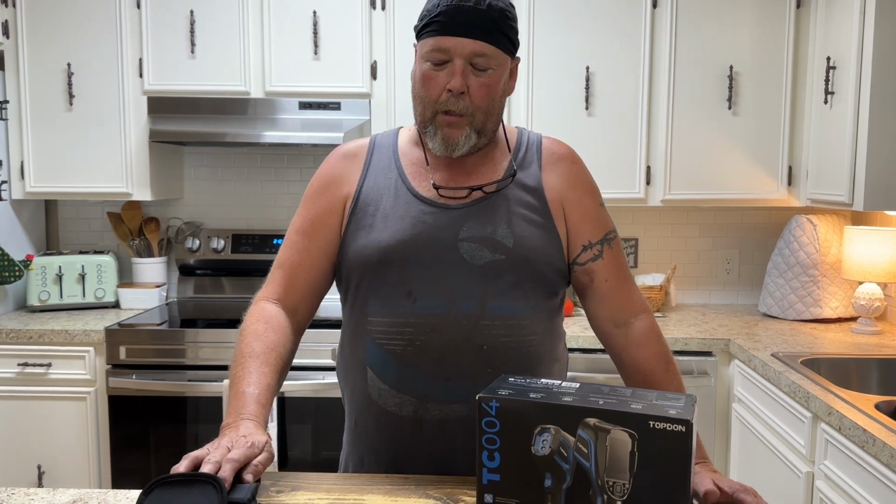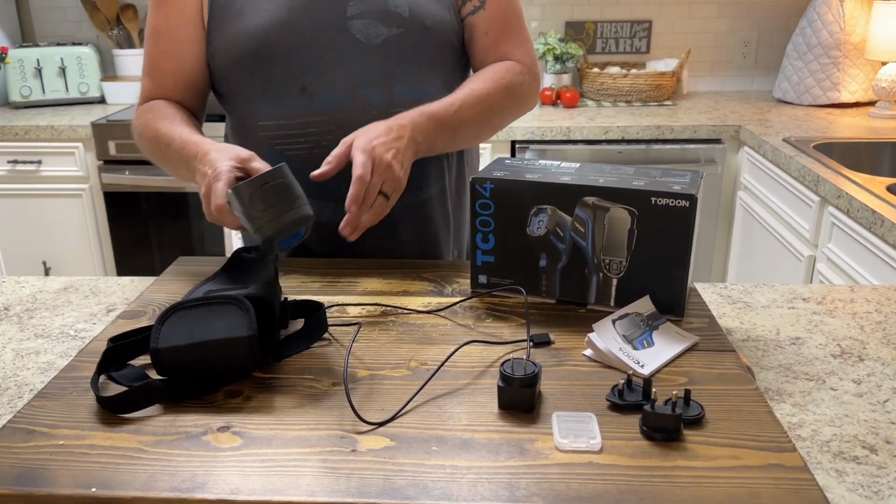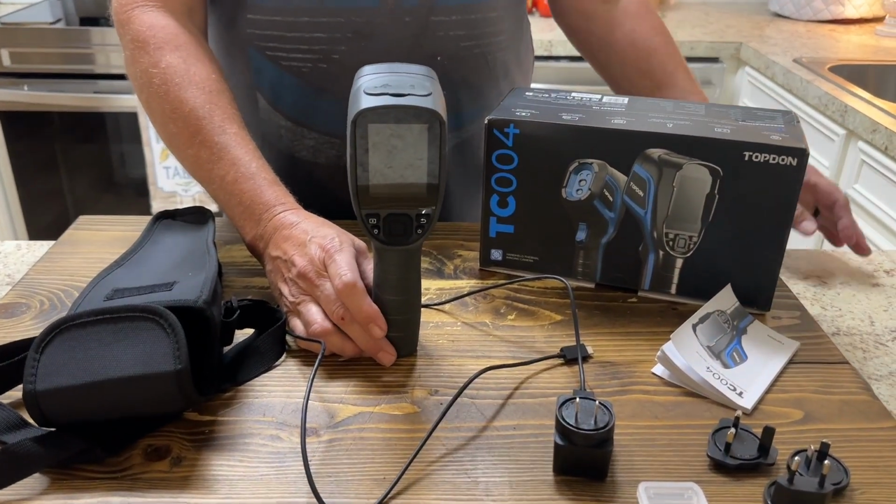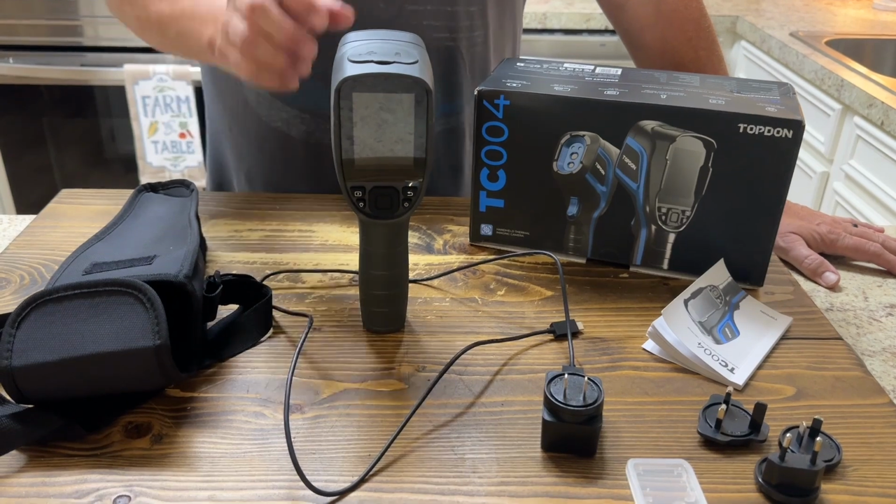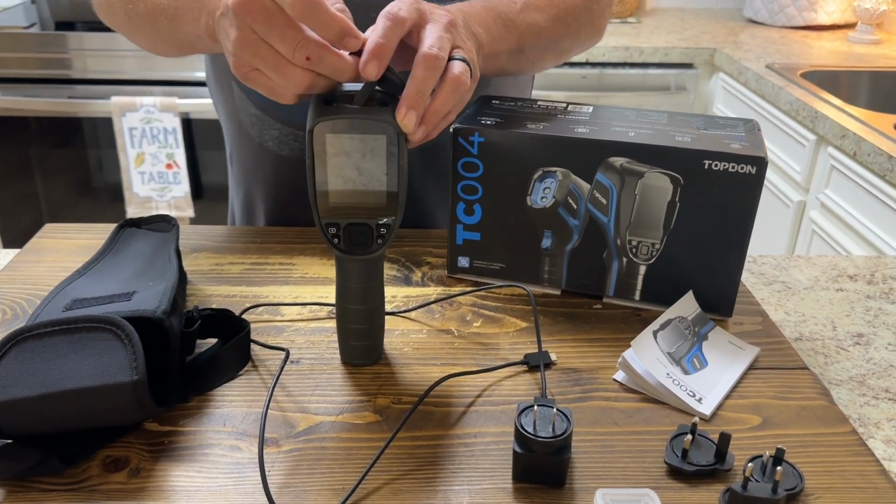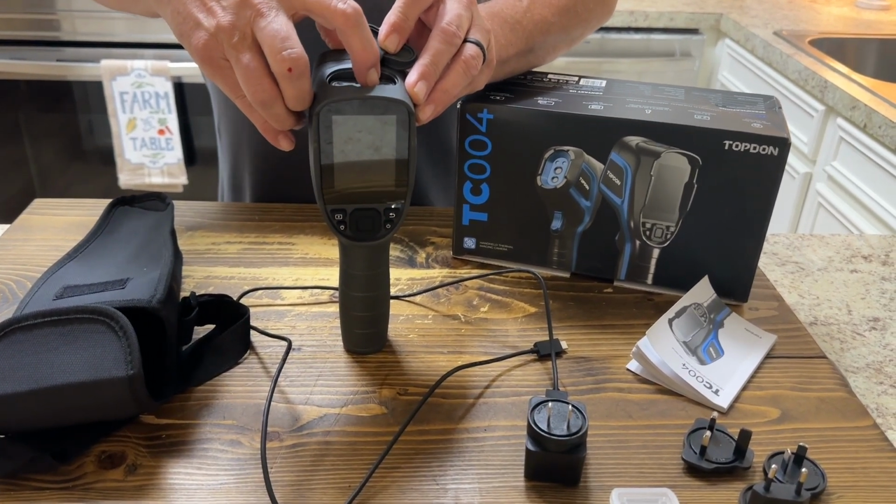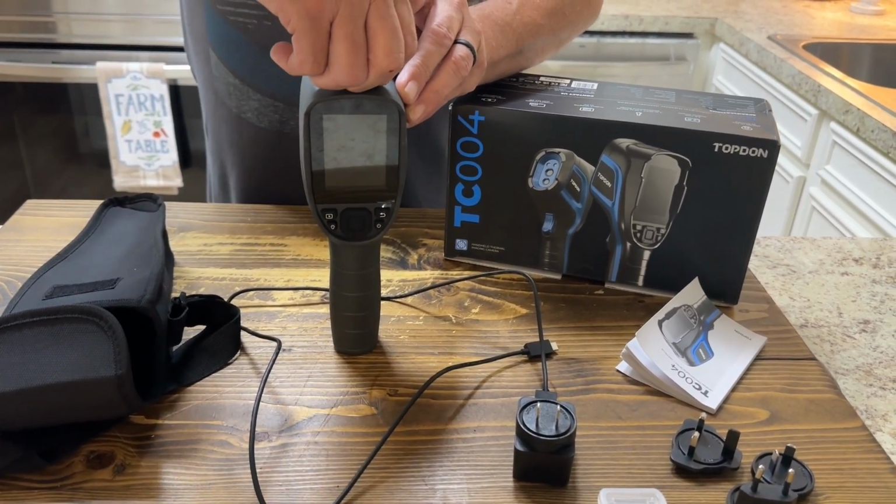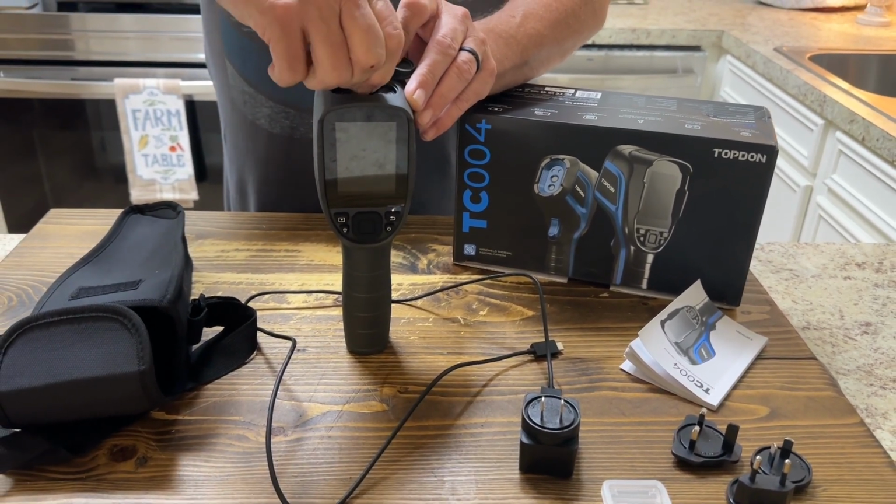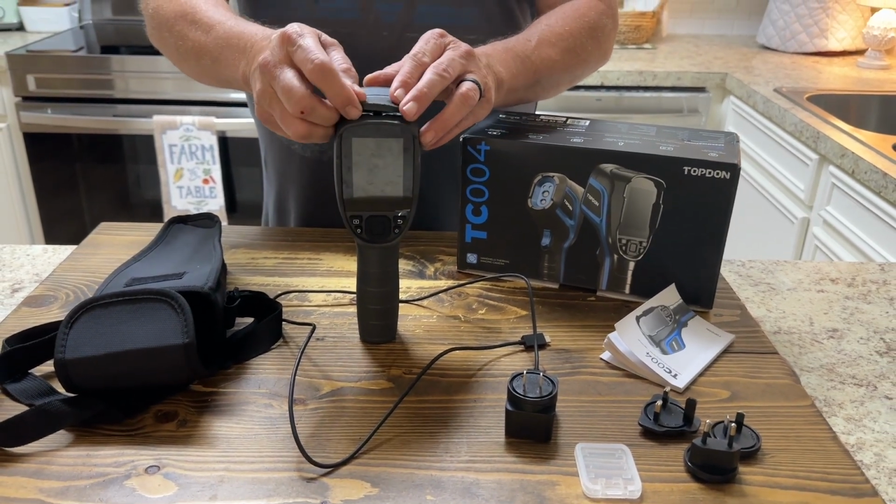So I'm gonna get it out of the bag here and show you what we got. This is the TC004. It is a handheld thermal imaging camera. Inside the top here, pop this open. This is where you charge your battery, and it also has a slot for an SD card. You can pop your SD card in and out. You can record on the SD card, put it in your camera, PC, whatever you want, upload it to your stuff.